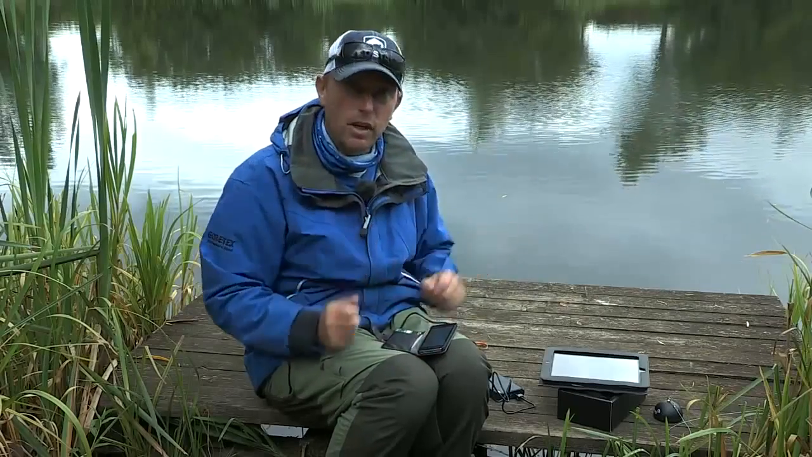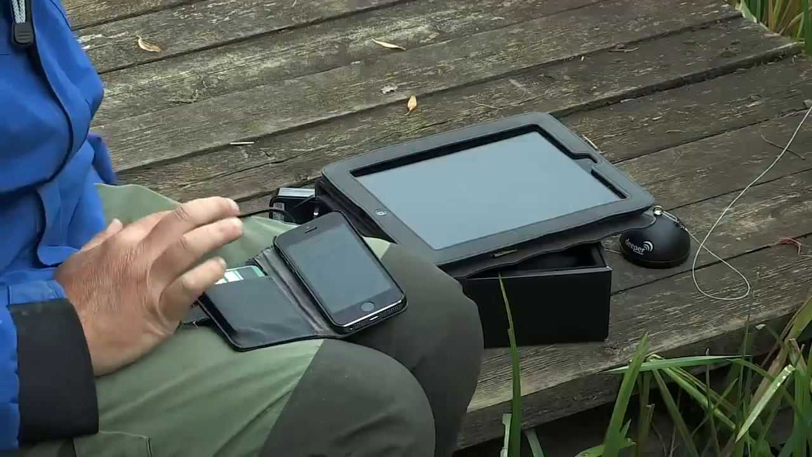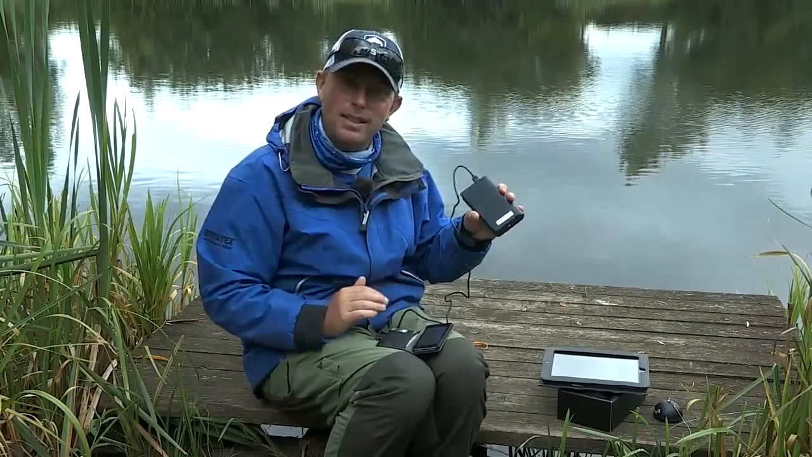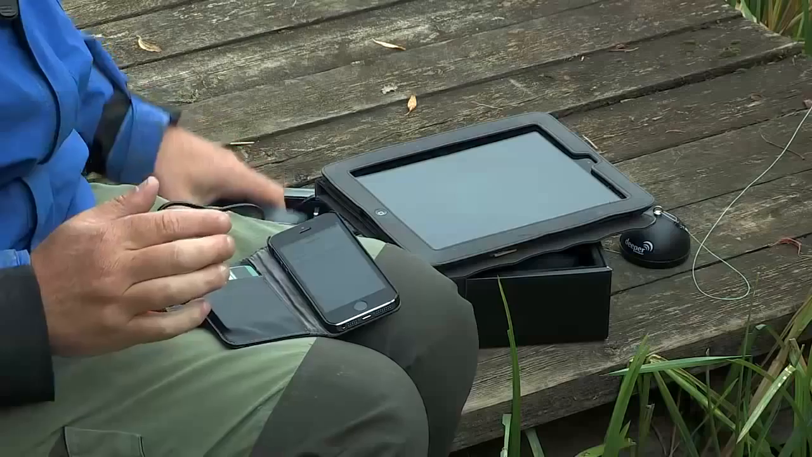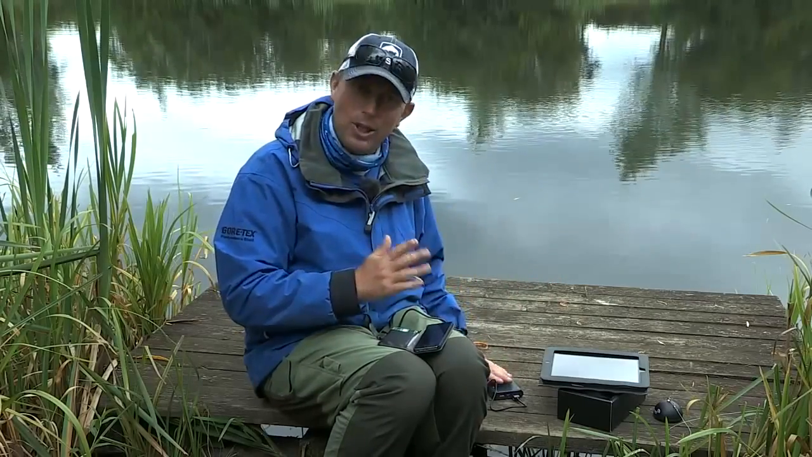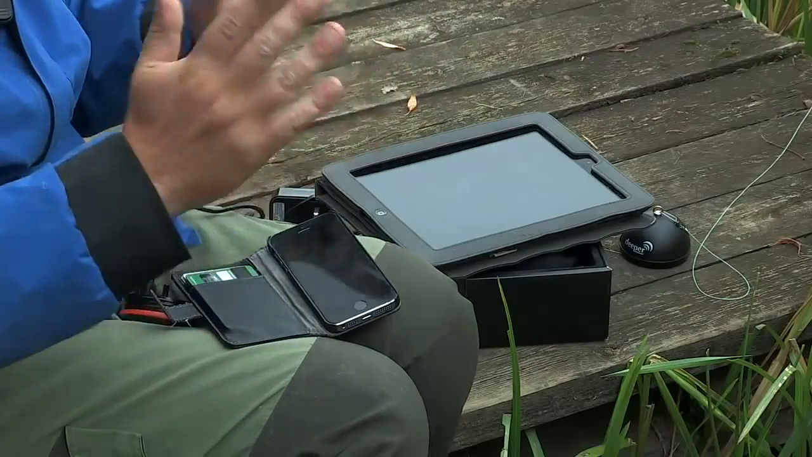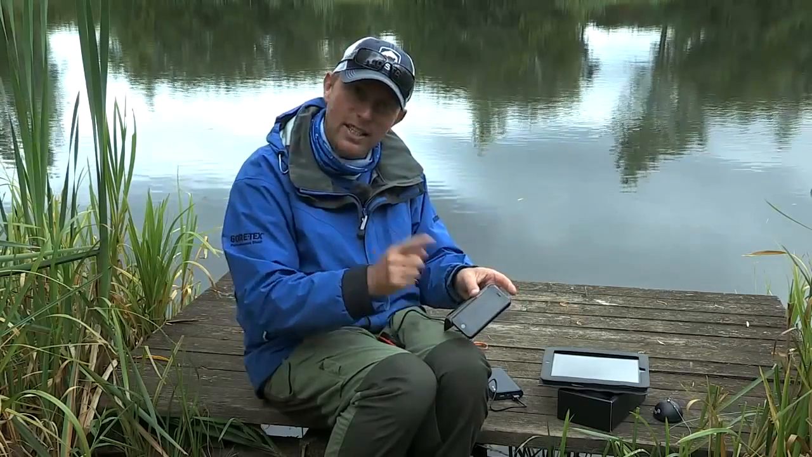Now, if any of you have got an iPhone, you'll know that a few calls, few emails and everything, your battery can drain. So what I suggest you get is one of these power packs. You can pick them up off eBay relatively cheaply, charge them up, that'll give you enough power for all day. You can watch telly, you can do anything. So the power issue, you want to get it all fully charged, make sure everything's working, and then you want to start to get your Bluetooth to connect to your phone.